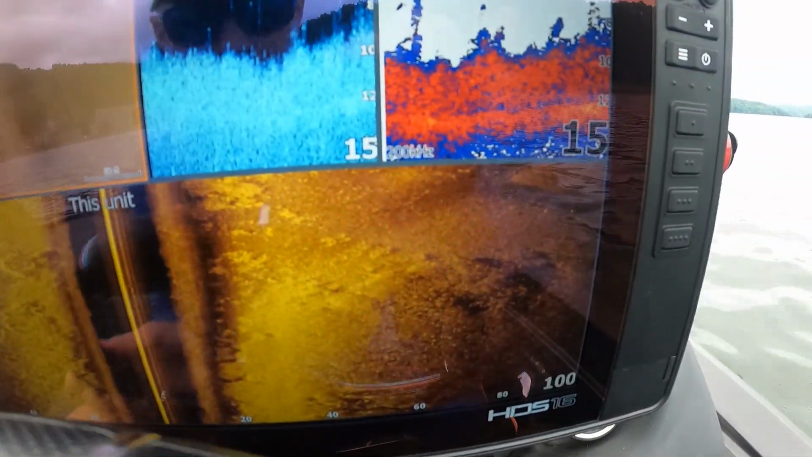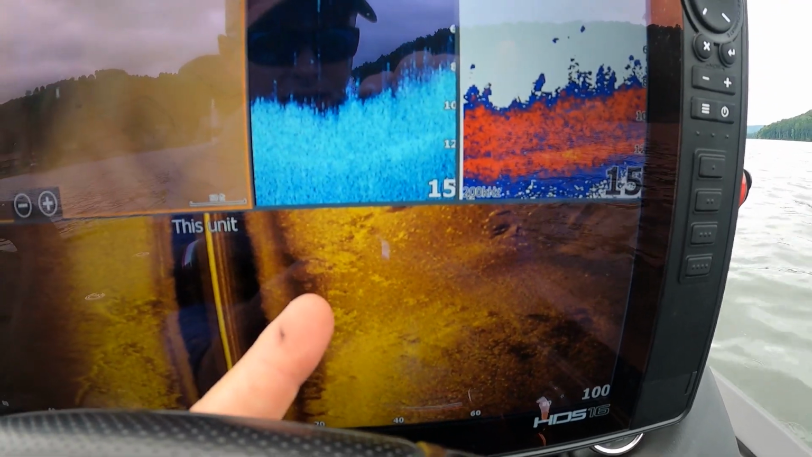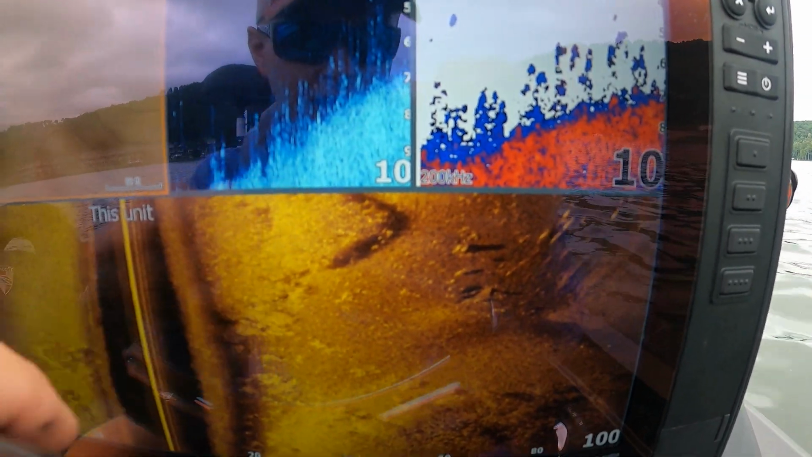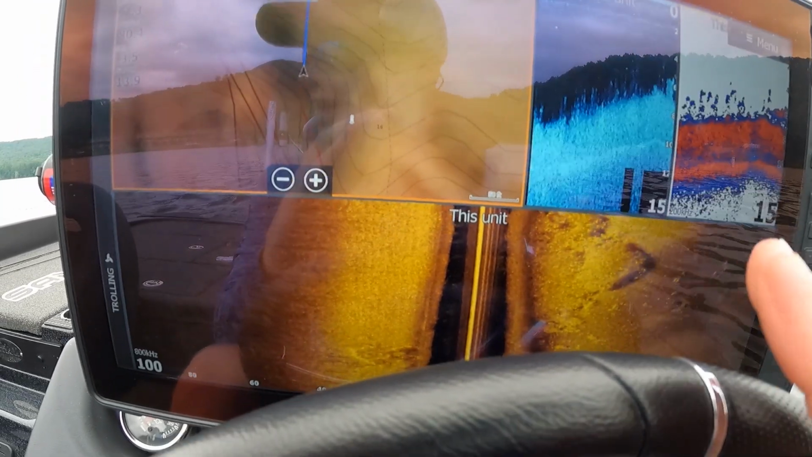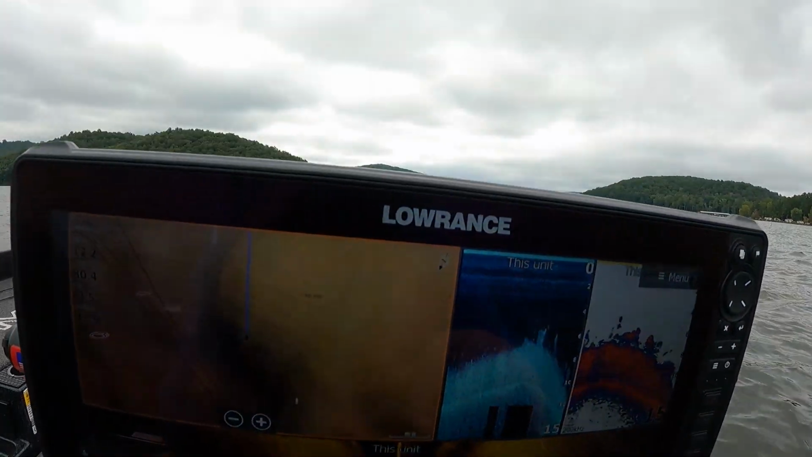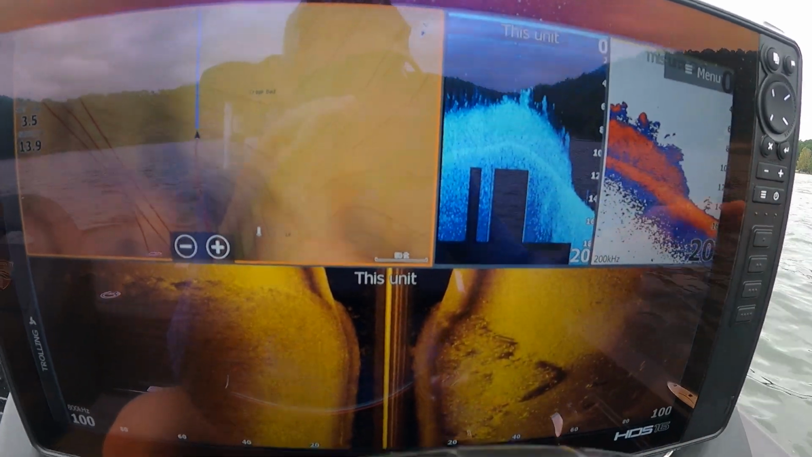As we get off here, you can start to see this is clumping out. You have more edges of this grass. There's a really nice hard edge on that grass line right there. Essentially, the way the side imaging, or side scan, works is it's scanning out to the right. Basically, this is straight under the boat, and then it goes out from there and scans out.